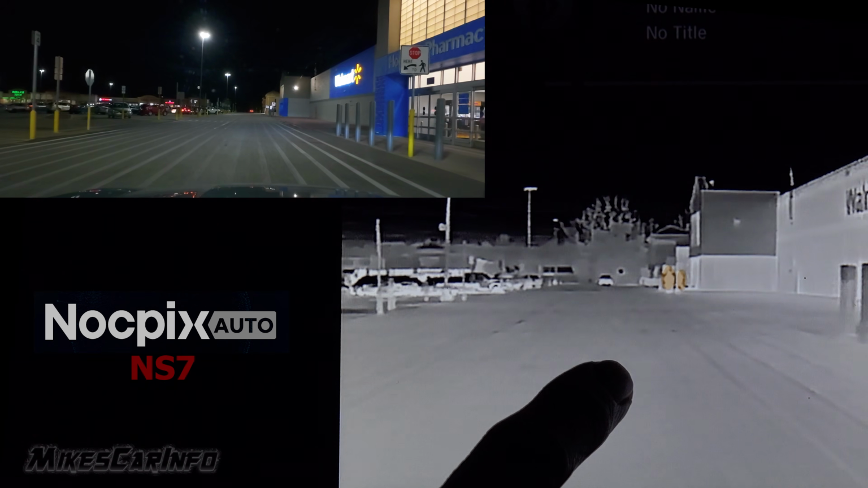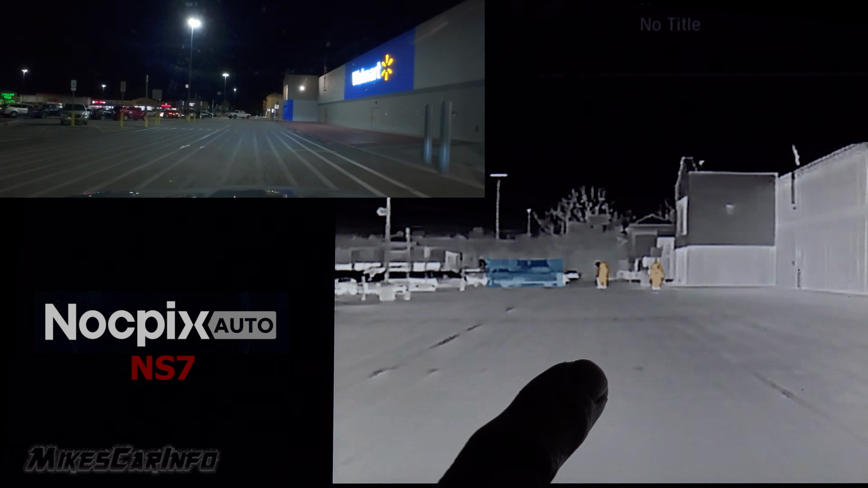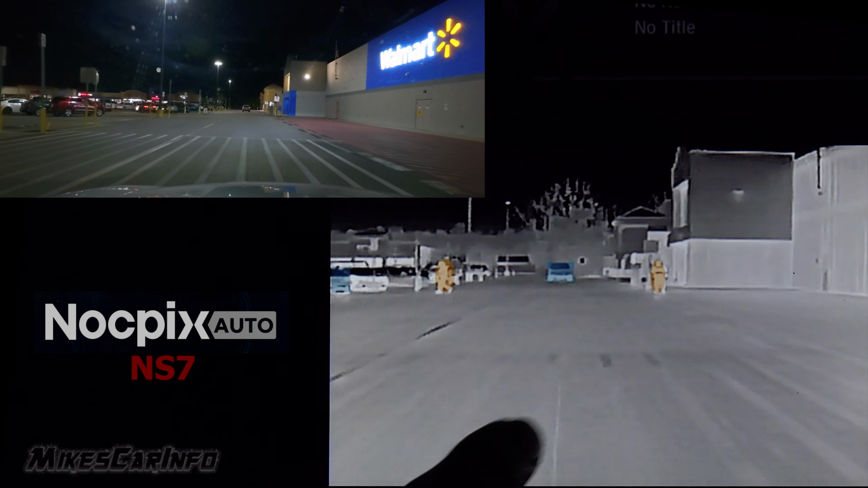So you can see the pedestrians here highlighted in yellow, and then the cars are in blue. So the pedestrians pop out quite a bit.